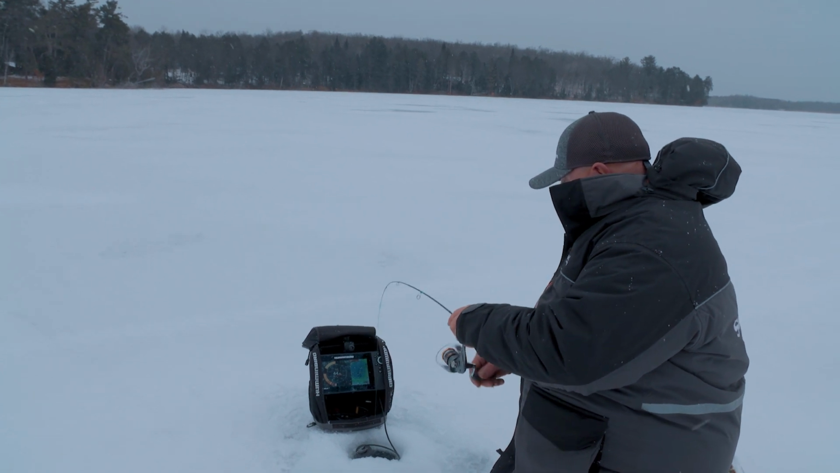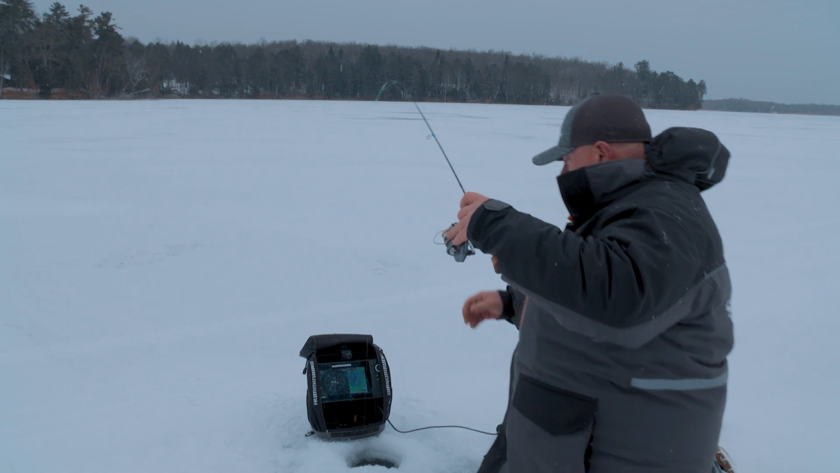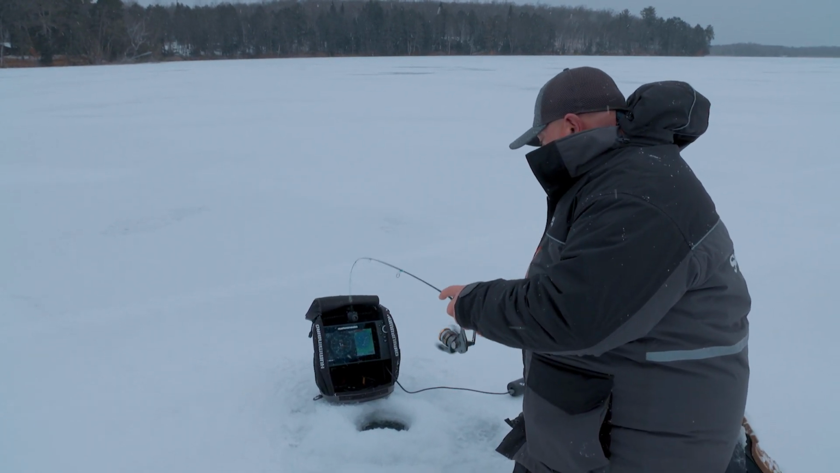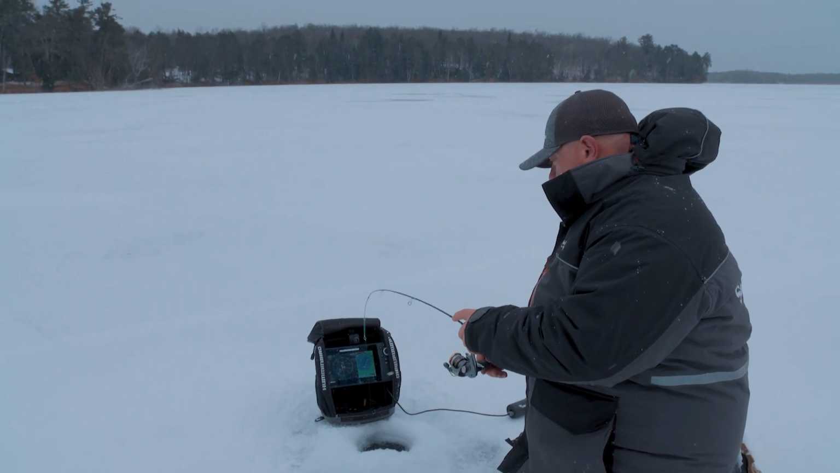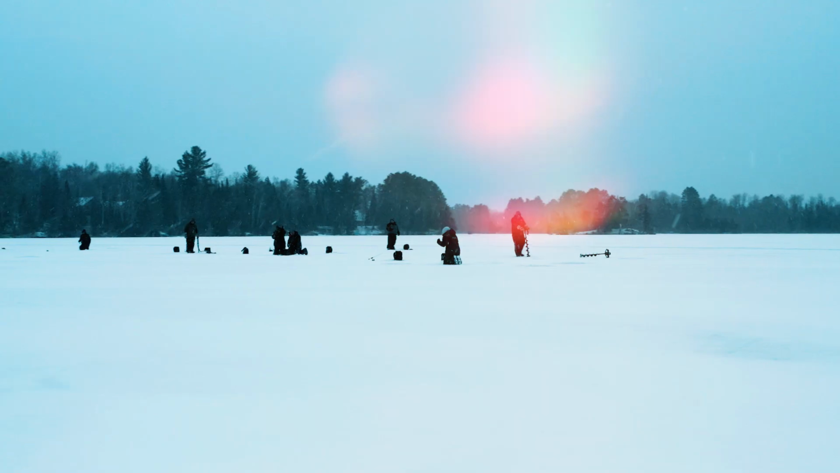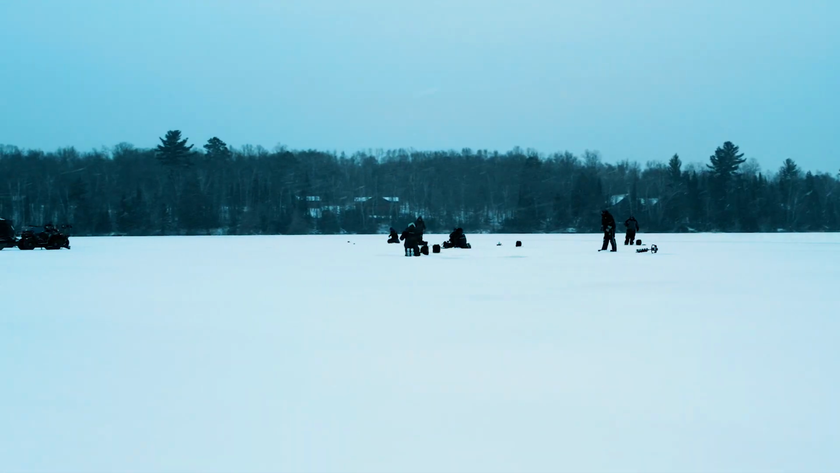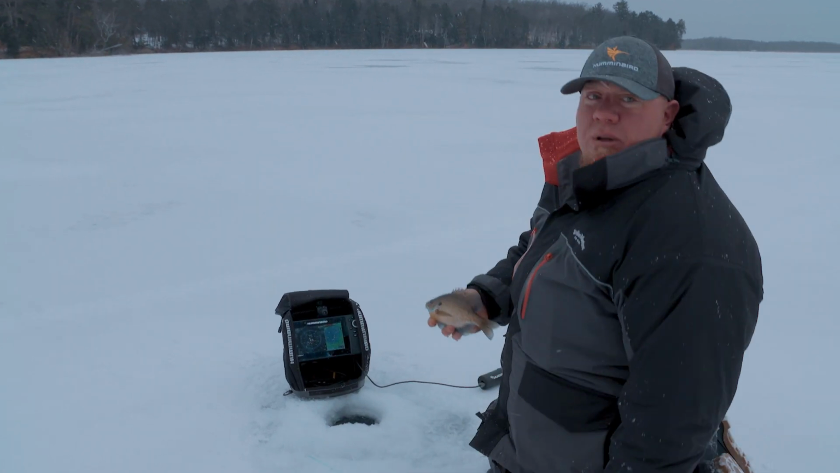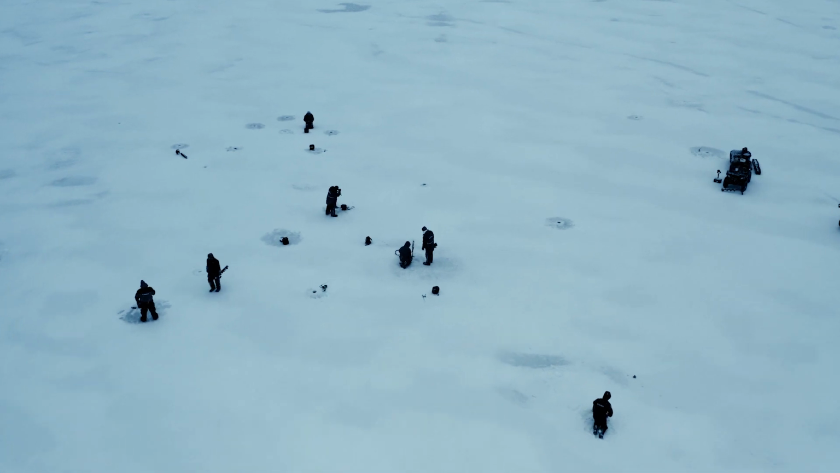There we go. So what we did is drop our waypoint after we verified that there's fish here. And it took a little coaxing to get this one, but that's the effectiveness of using your maps, using your waypoints, using all the tools in your toolbox to catch fish. And we had to bounce around a lot today to find the fish. So now that we've verified that we've got fish here, now it's time to call the crew in, and I'm gonna actually drop down there, pop another one of these guys.